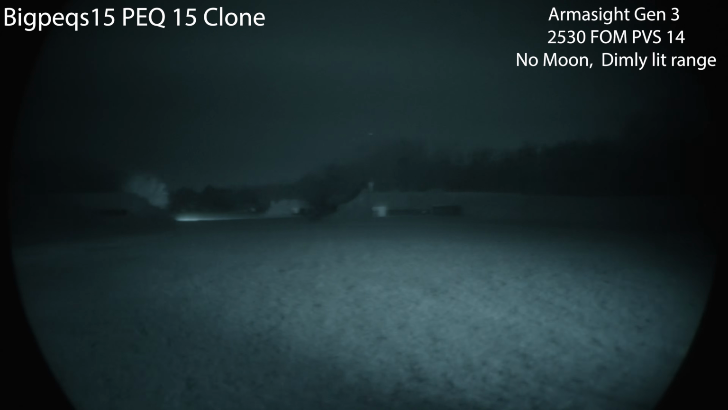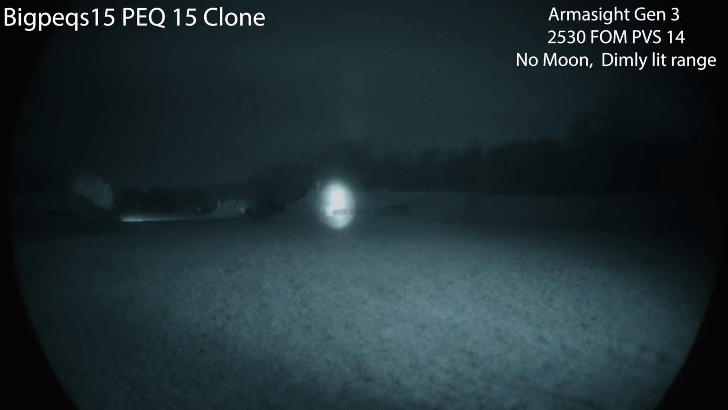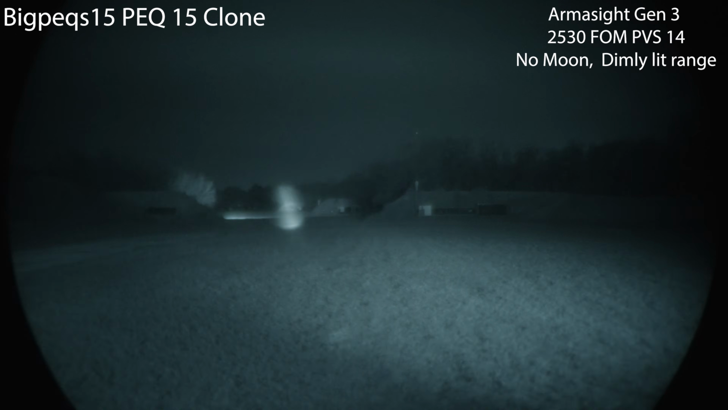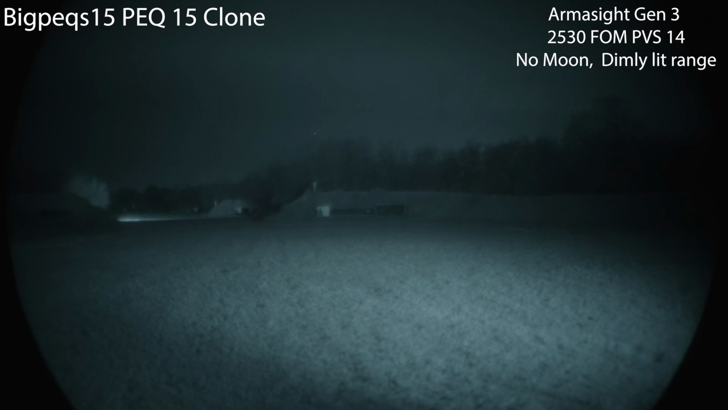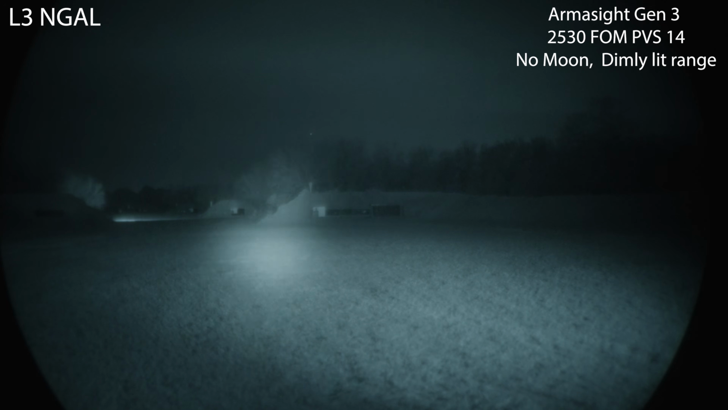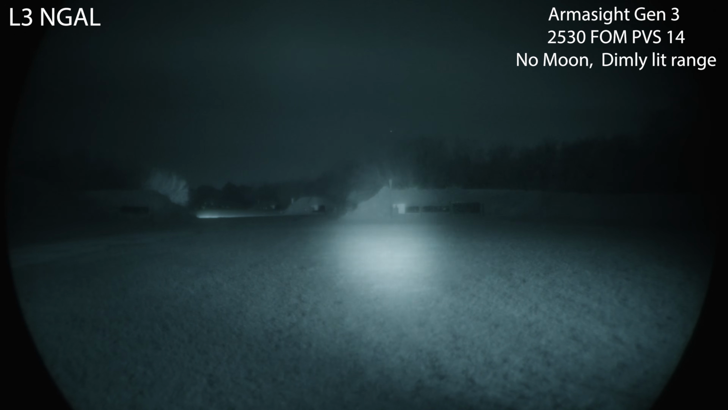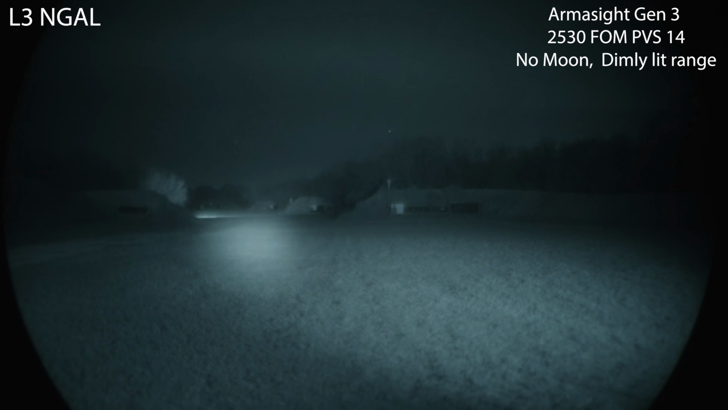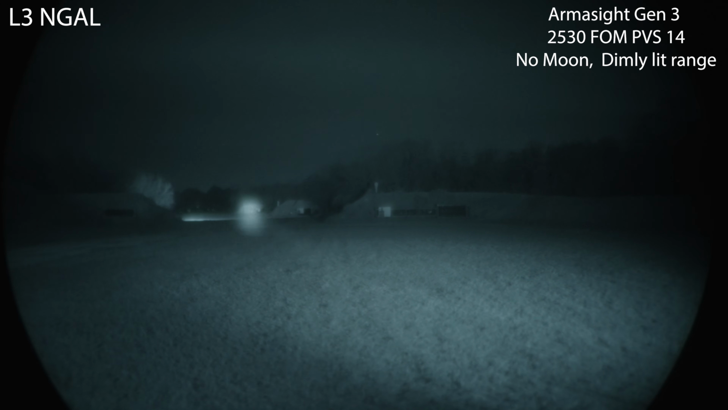I'm not trying to damage my tubes or anything, but not a problem illuminating things that already have lights around it with the Bigpeqs15 either. Here's the L3 NGAL on wide. A lot of these should be no surprise in terms of the illuminator working as you would hope.